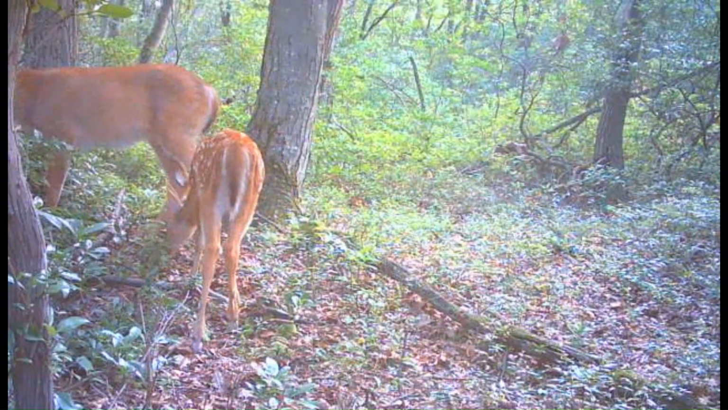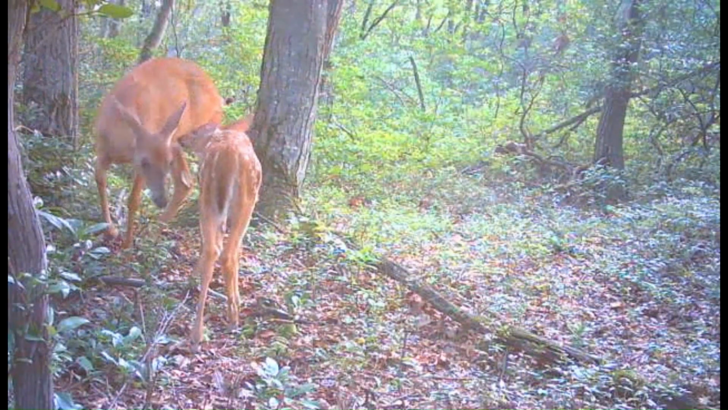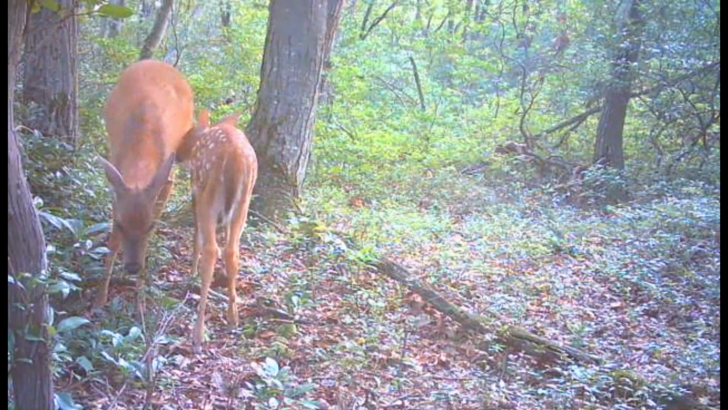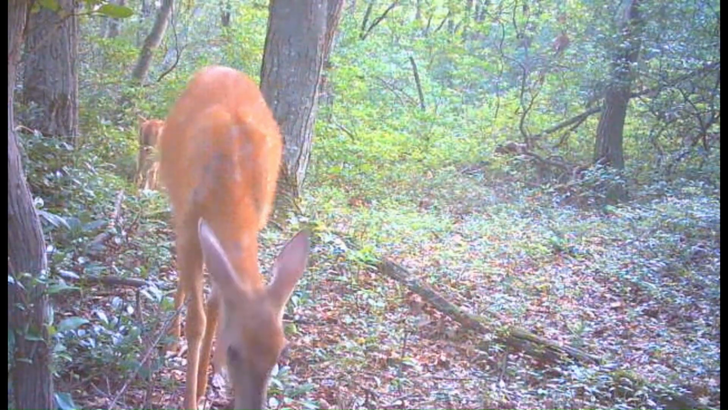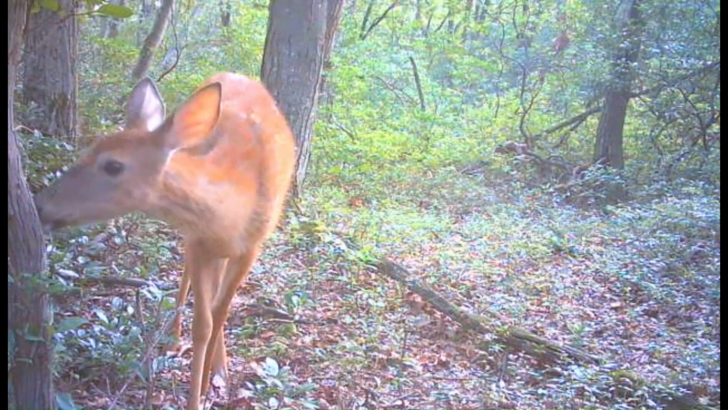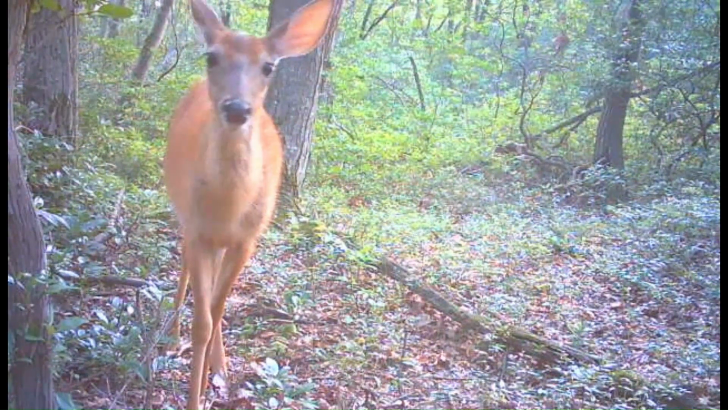Maybe in some of the videos prior to this, only one twin or the other one was following her around. But I'm pretty sure the one doe that was in here earlier only had one fawn with her at times too.